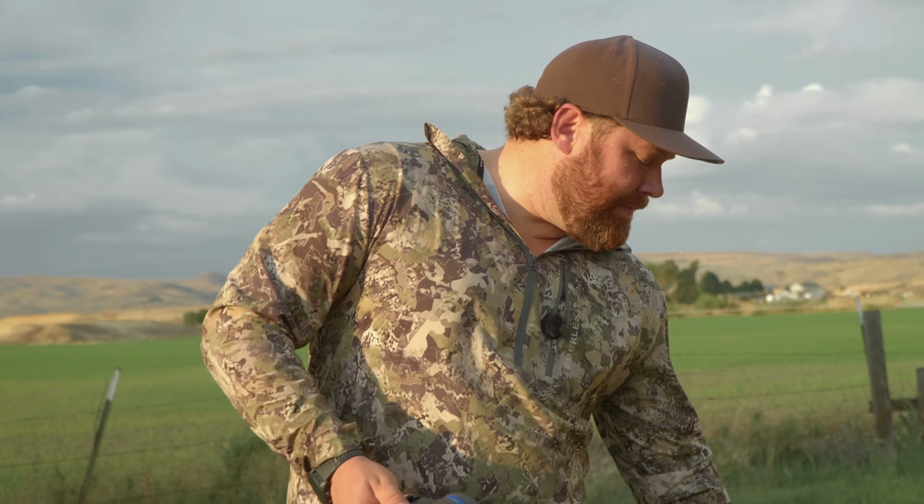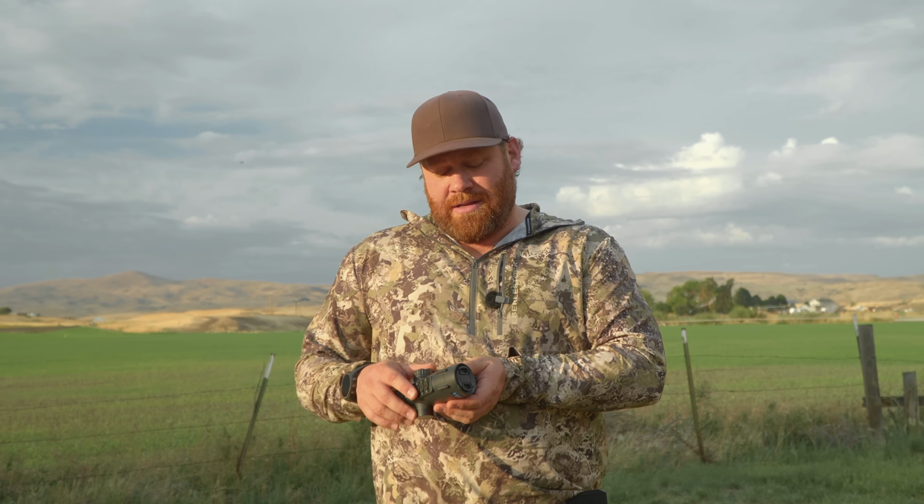So I'm going to toss this for now, and I'm just going to walk you through the specs and the features, and then I'm going to trade you out for Tanner, my camera guy, who actually spent more time shooting this and using it than I did by a long shot. I'm going to let him tell you about his experience with it.